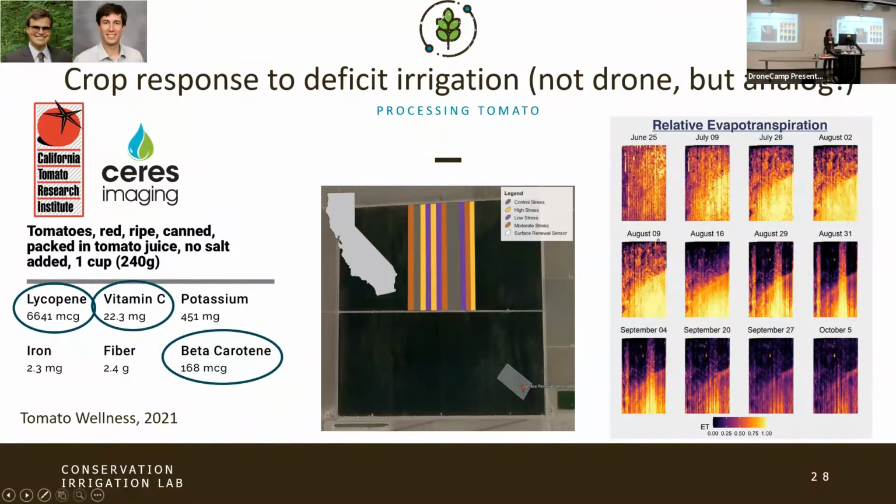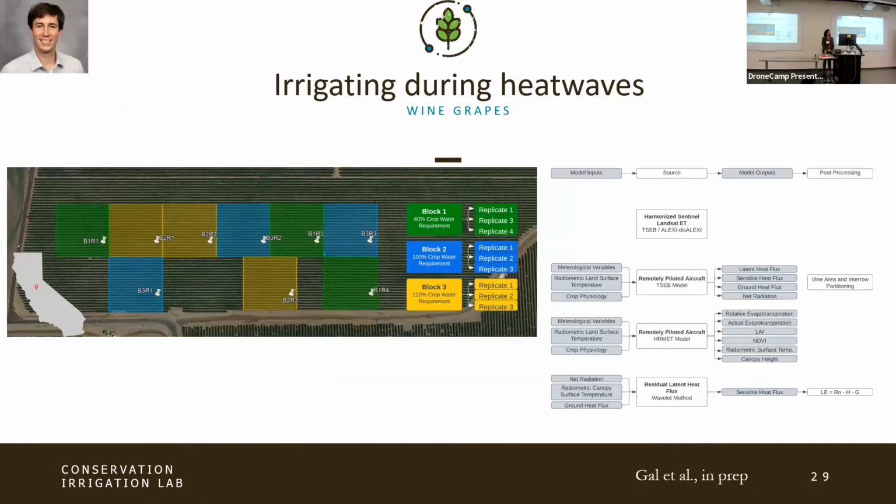And this study is pretty neat because we're also looking at how differences in deficit irrigation impact human nutrition. So lycopene, which is an antioxidant found in tomatoes, vitamin C, beta carotene. Really fun study. Another thing that we're doing that's been interesting, working closely with Professor Beth Forrestal and Andrew McElroan, who are in the viticulture and enology department and USDA, is how to irrigate during a heat wave. This is a similar kind of study in terms of the different irrigation blocks. These are cab grapes, and we're also working in partnership with Gallo out in the Central Valley.